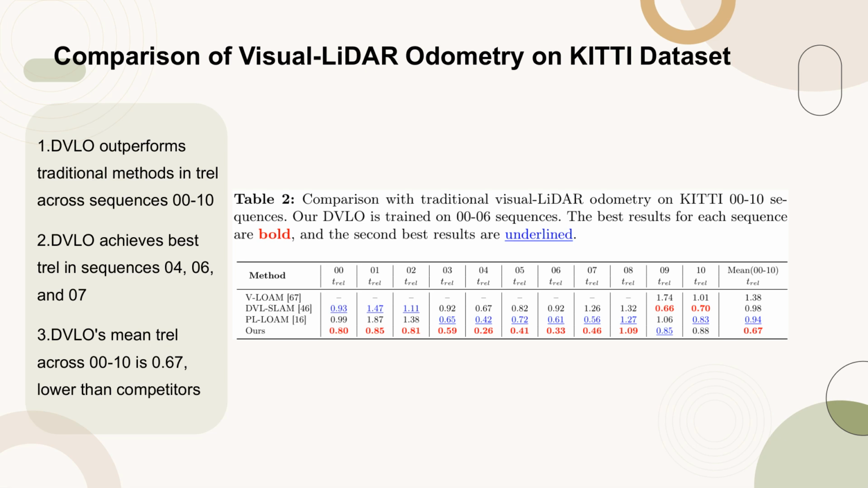Our DVLO, trained on sequences 00-06, demonstrates superior performance in terms of translational RMSE, TREL, across multiple sequences. Notably, DVLO achieves the best TREL in sequences 04, 06, and 07, outperforming traditional methods like VLOM, DVL-SLAM, and PL-LOM.